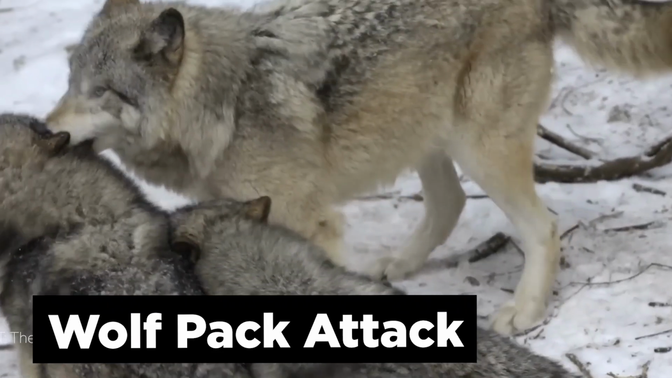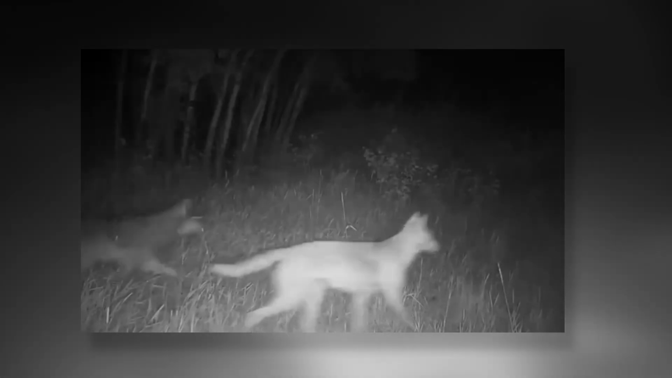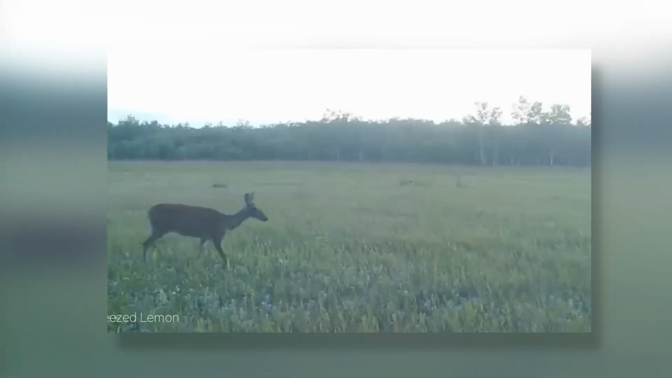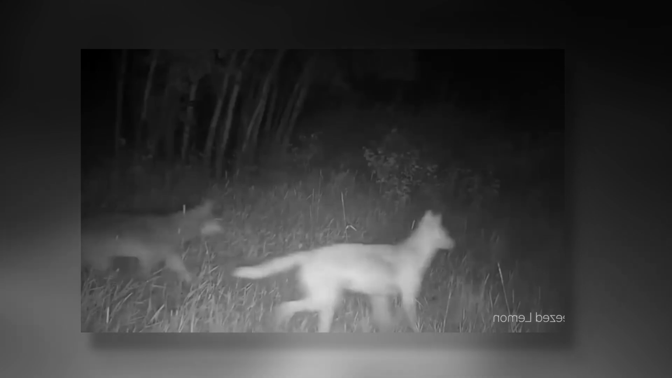Wolf pack attack. Now this trail cam capture is just amazing. Wolves and even more so deer are very active on trail cameras all over the world, but it's not often you're able to catch a full-blown wolf pack attack on film. Now, this particular spot on this man's property is known for deer. And there has actually been a pack of wolves in the area for a few weeks, and one night, the wolves went into attack mode.